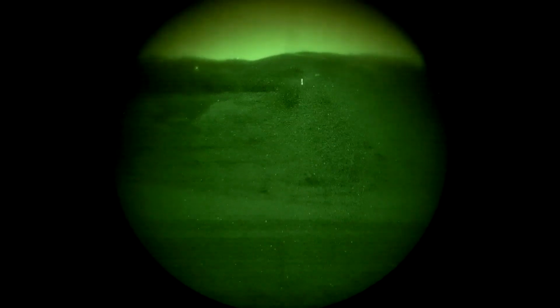Low power mode. Here's low power on the NGAL. Pointer. Where is the selector? There we go. So on the NGAL, in order for me to change the illuminator size, I have to turn this little knob back here.